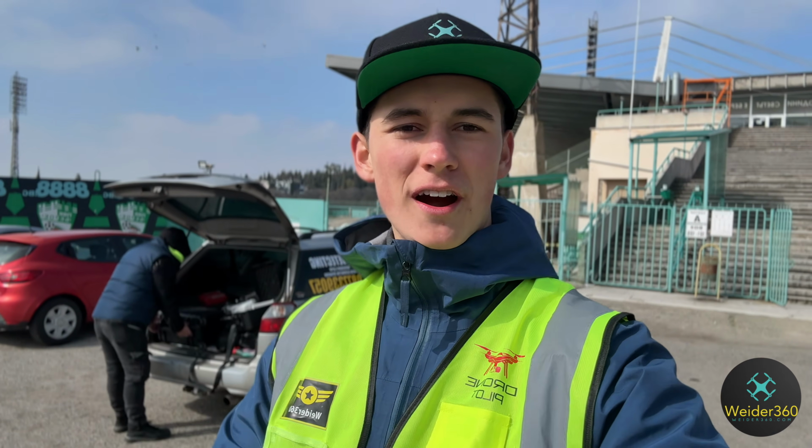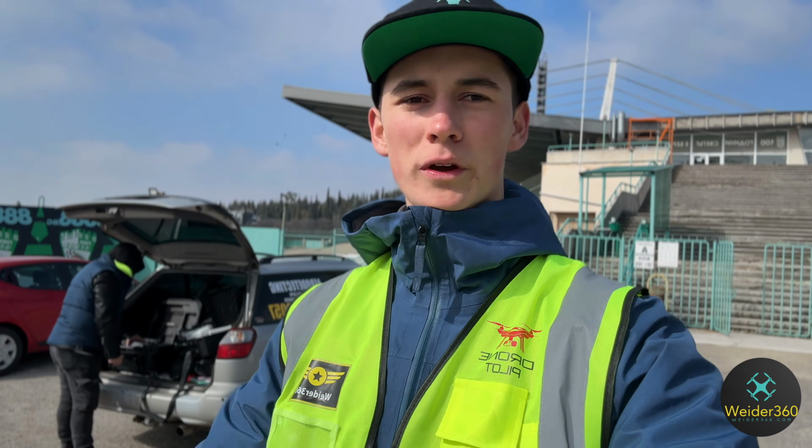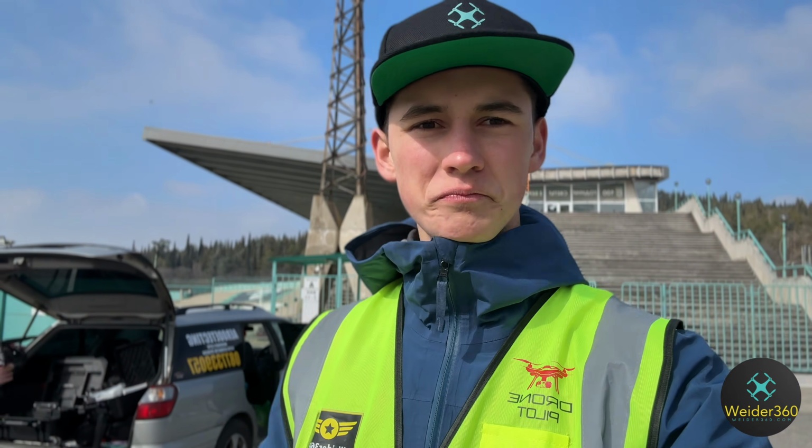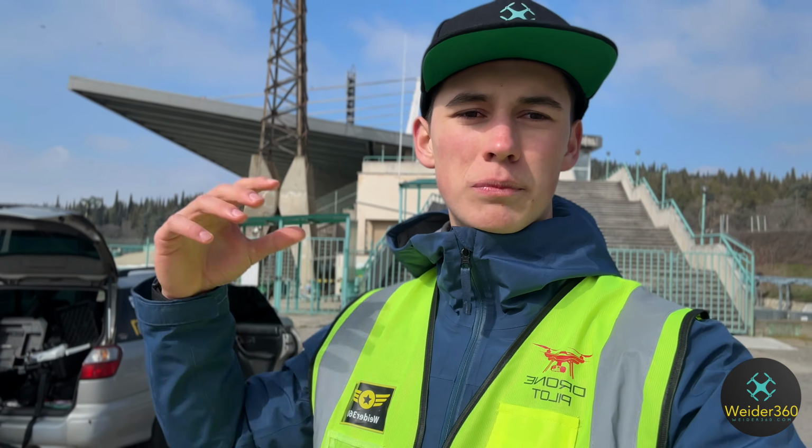Okay, so what are the clear benefits of scanning this stadium behind me with a drone? Well, firstly, we have speed, because right now the drone is scanning thousands of images automatically. It's basically capturing 2 images per second, which means that in a very little time frame we can capture a lot of images, which means a lot of data. Okay, so in a couple of hours we can scan this building completely from all sides and then process it.